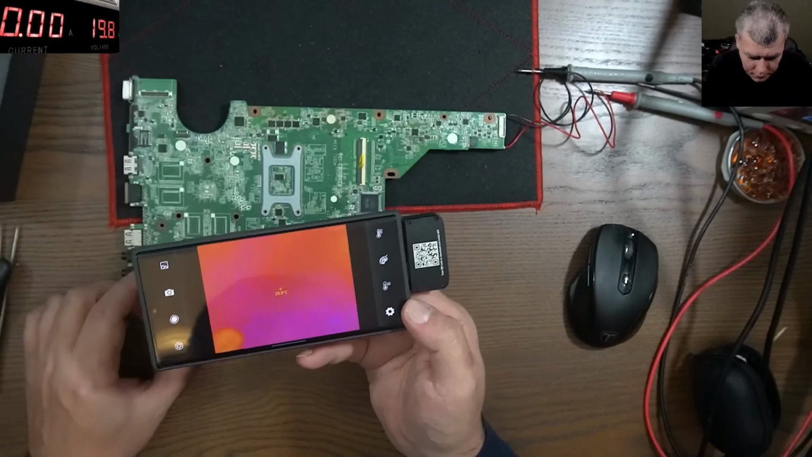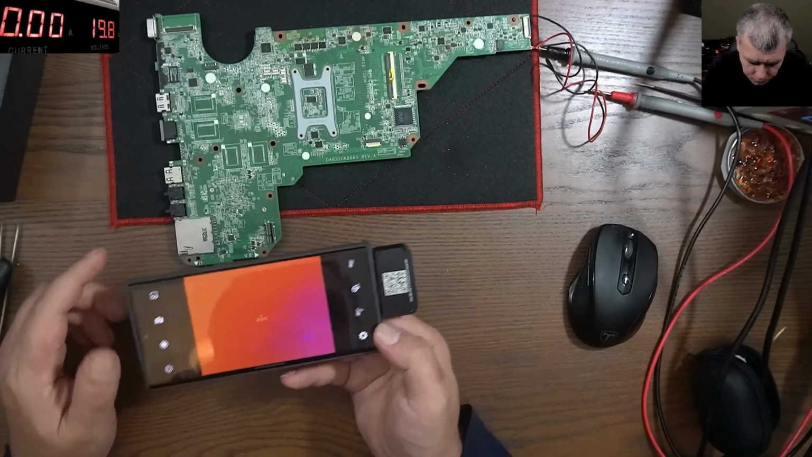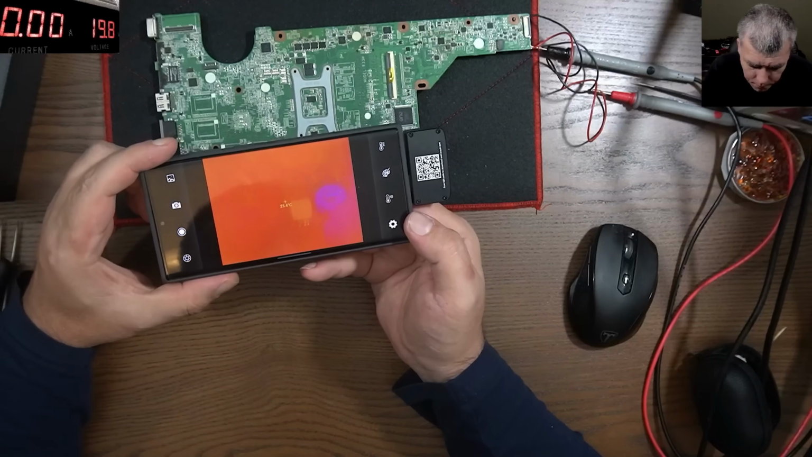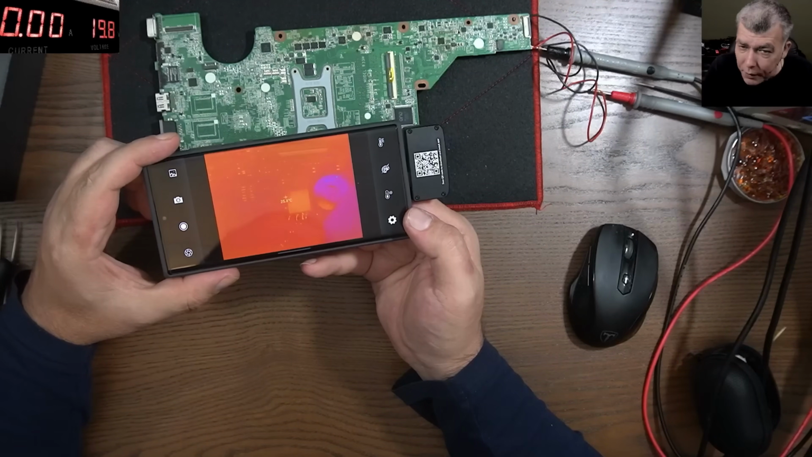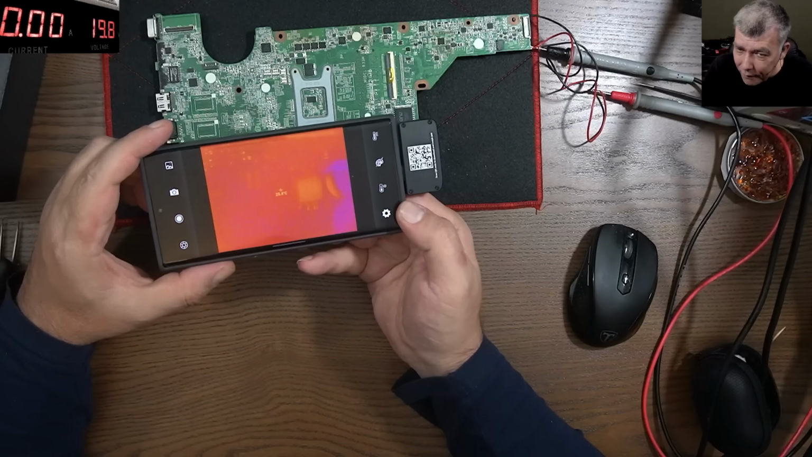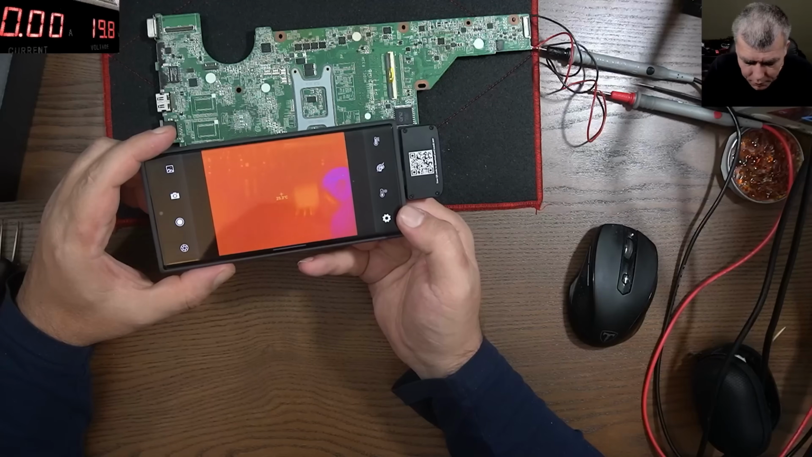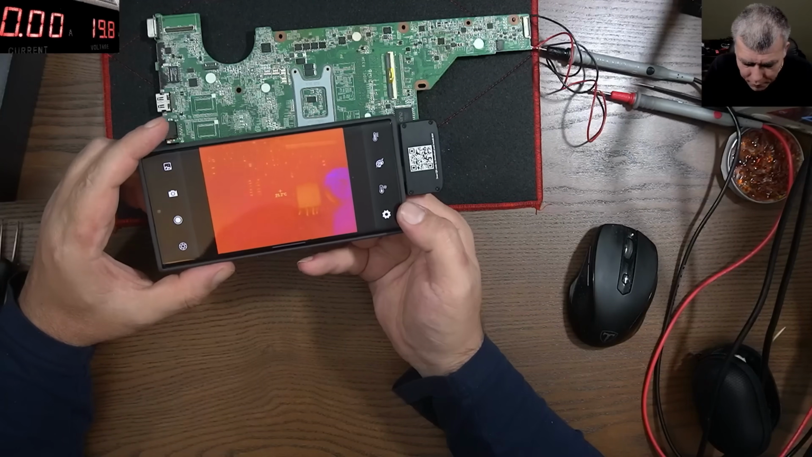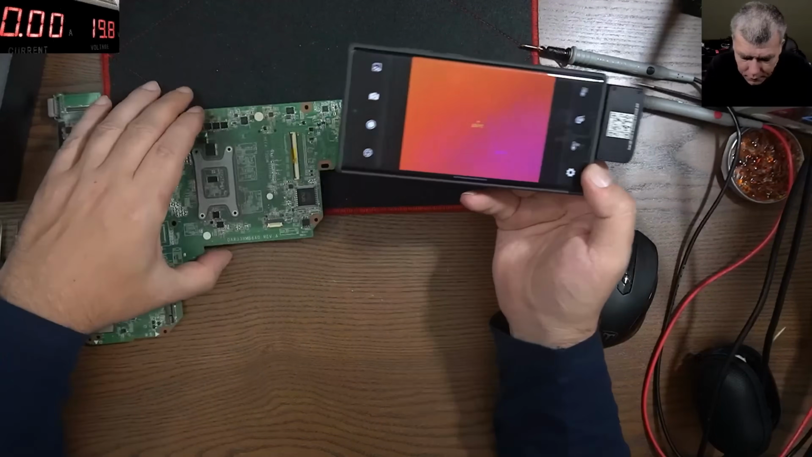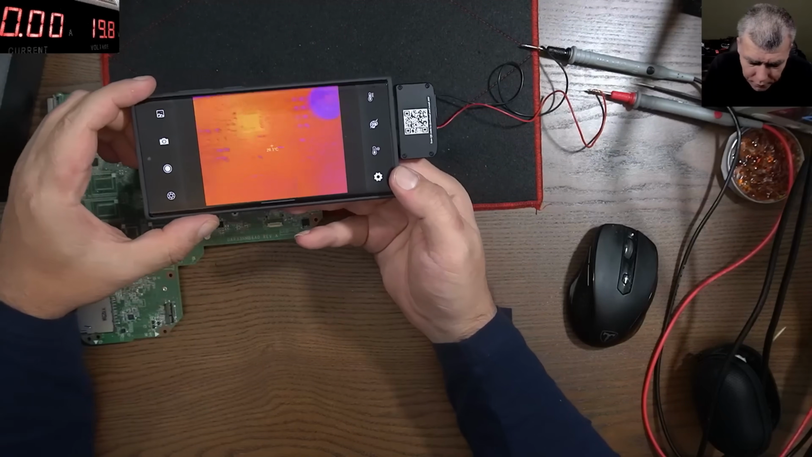And I believe I can see here the BIOS chip color. Look at the BIOS chip color. A little bit white. Yeah. So I believe that the 3.3 power supply is working. The Super IO, I can't see anything change. But clearly this chip is working fine.